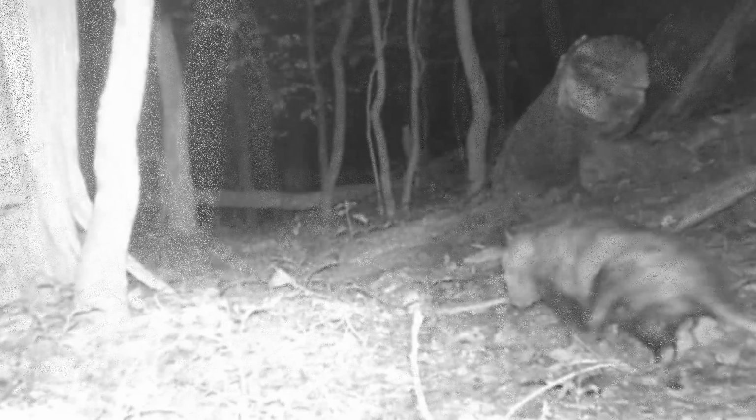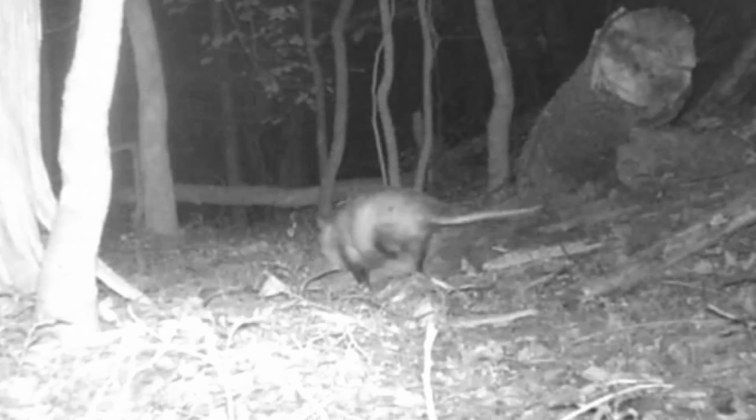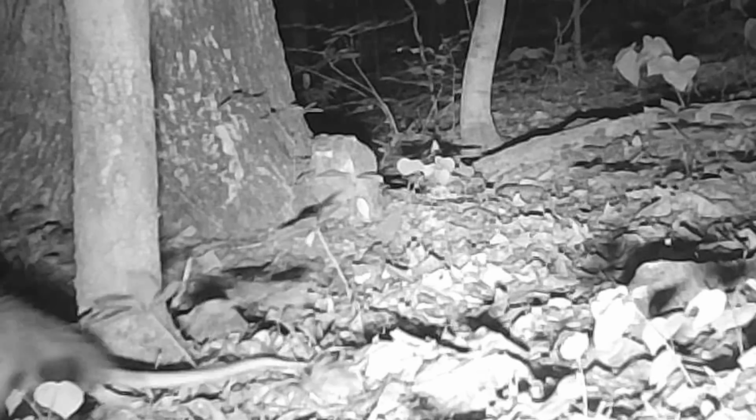And here's his buddy, handicapped buddy. I named him Sidewinder. Old Sidewinder's moving through. Seems to be getting around. Here he is again out in the woods. Seems to be getting around awful well to be handicapped. Old Sidewinder.